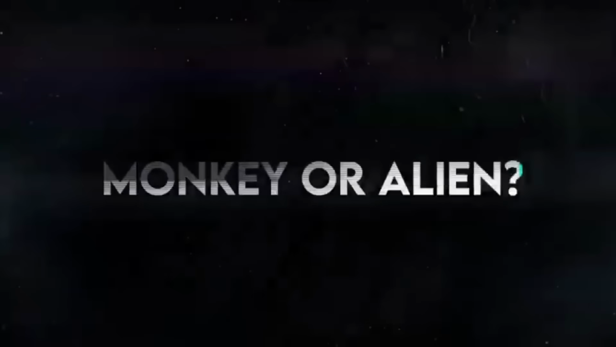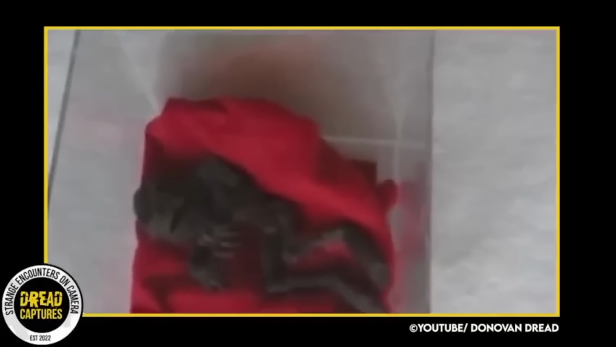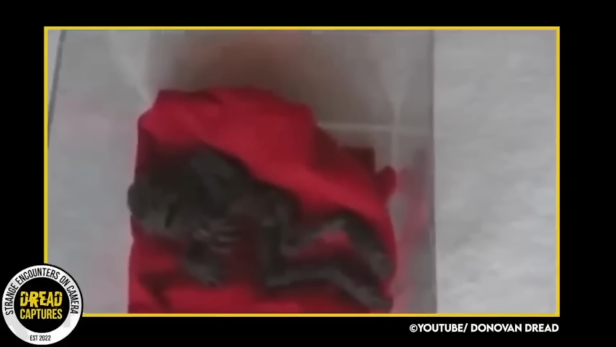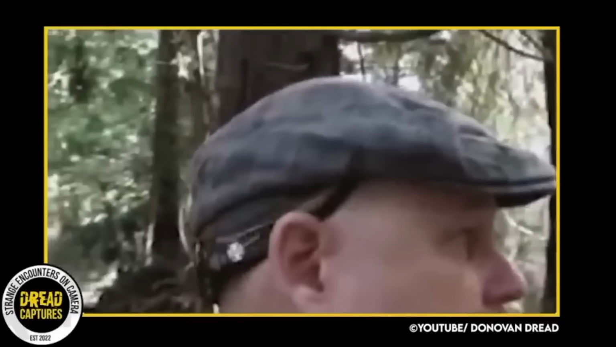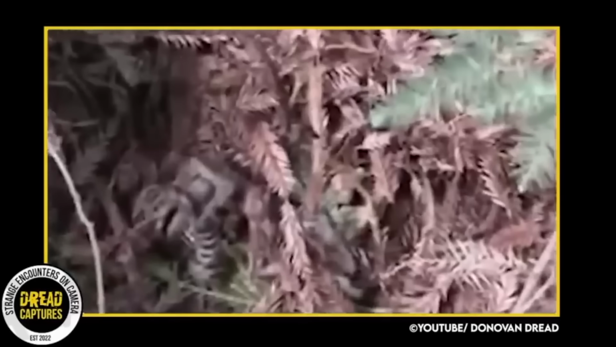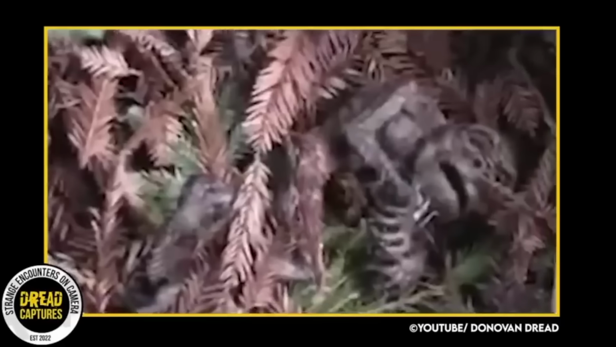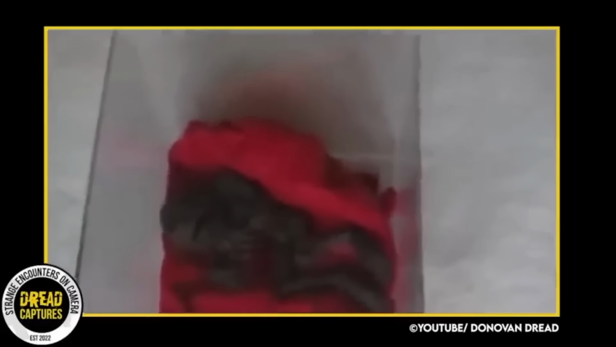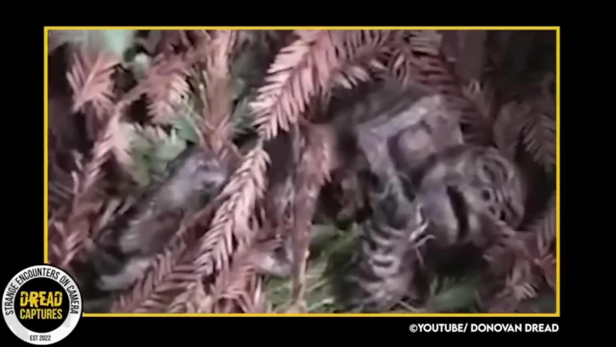This discovery was caught on camera as nutty. While exploring his newly acquired land, a farmer stumbled upon a remarkably well-preserved corpse that bore an uncanny resemblance to a monkey. However, there shouldn't be any monkeys here. Intrigued and seeking answers, he carefully transported the preserved remains in a glass case.